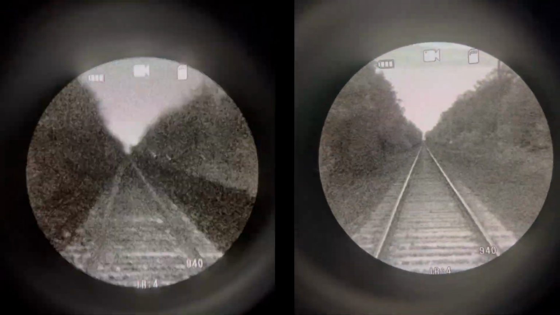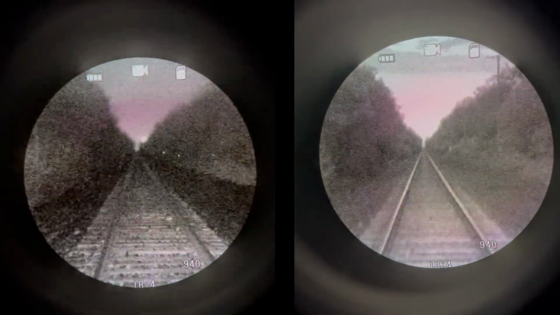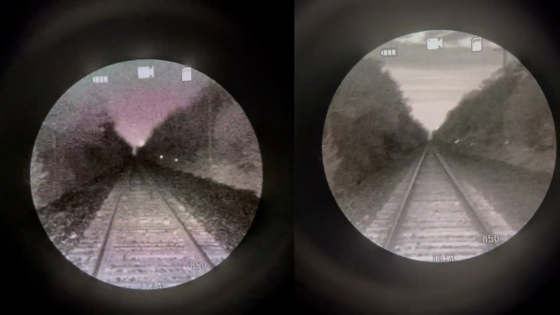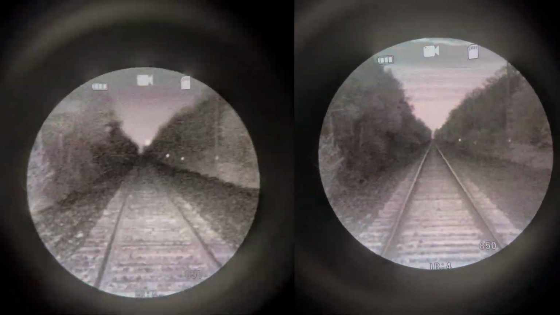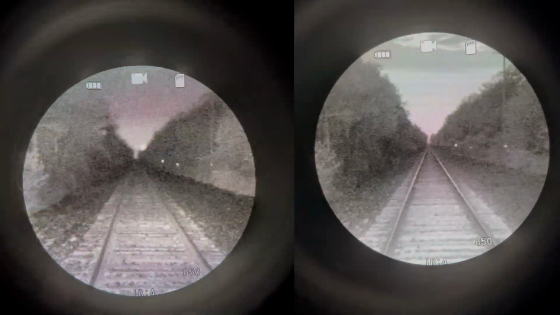In both 940 and 850 nanometers, the full moon night looks much brighter. I like coming to the railroad for these tests because it gives you an idea of how far you can see. The right image is a lot less grainy.